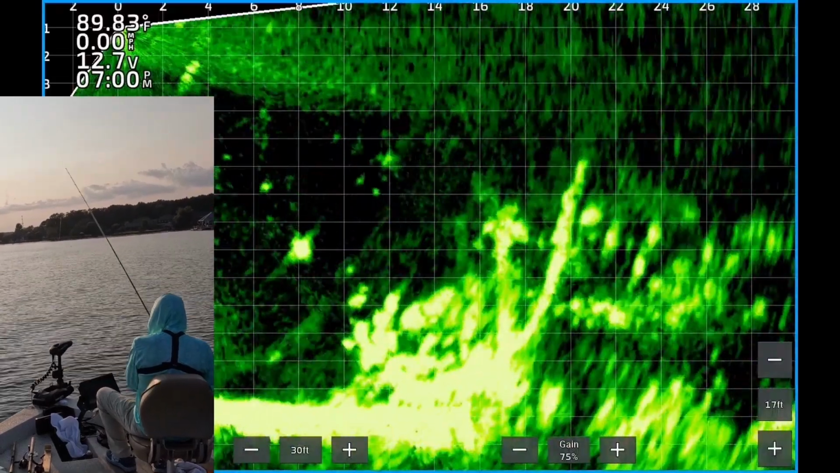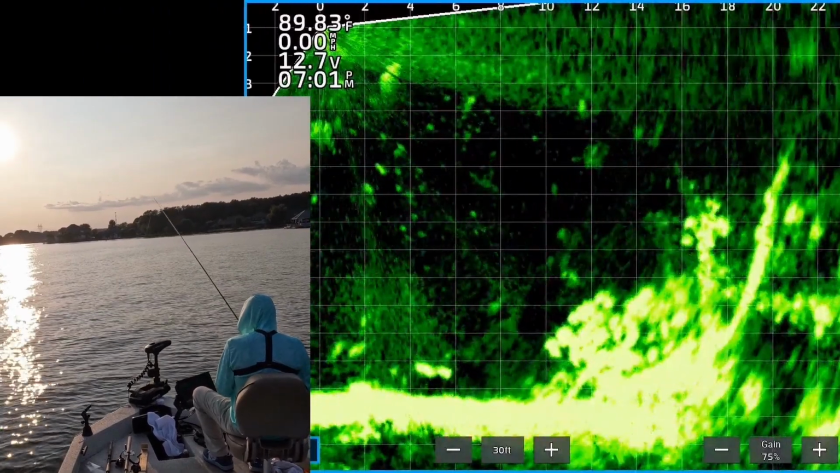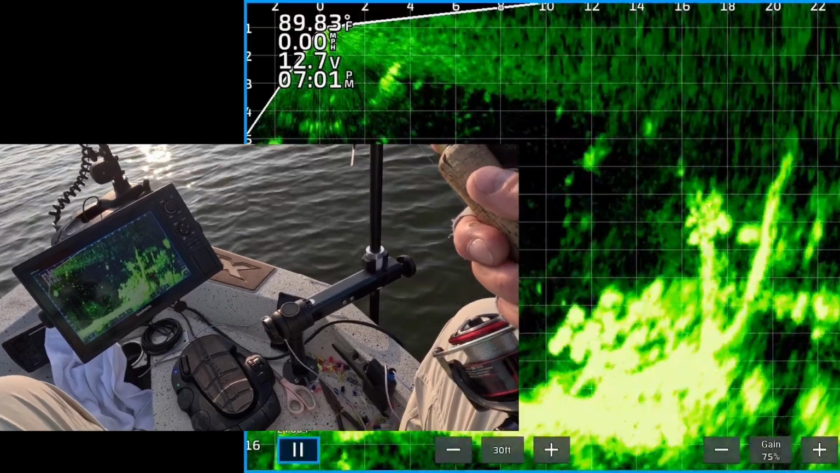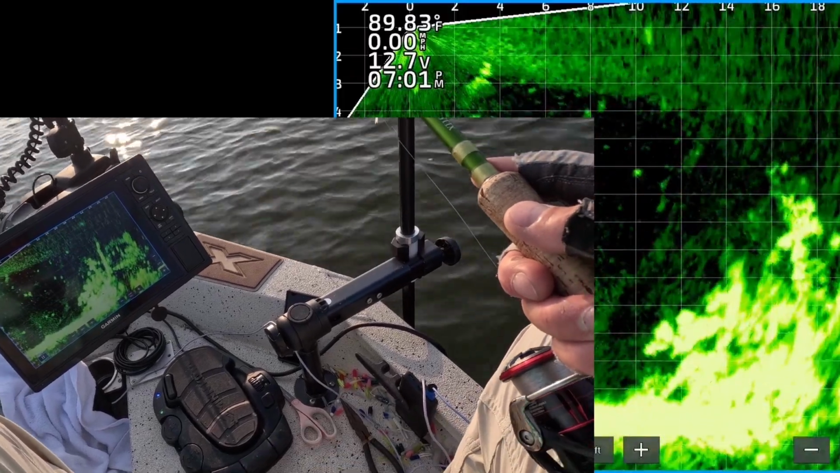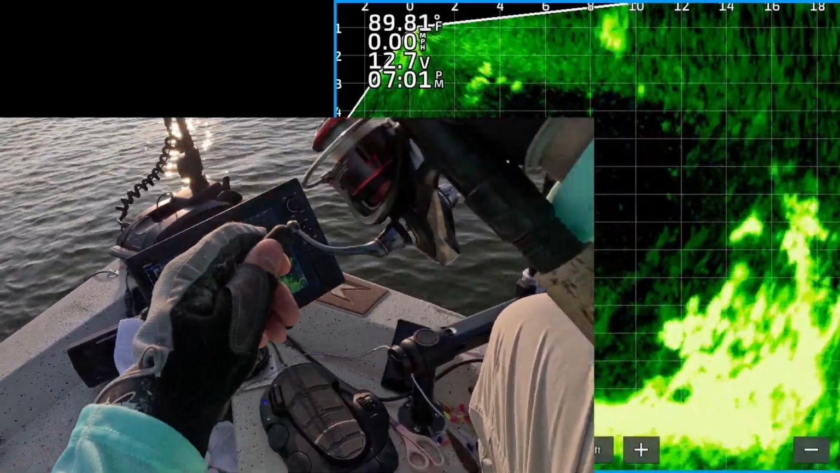So I had to recast it. There you see the jig dropping down on top of that tree on the right there. It's kind of tricky. You had to reel it over the top of the tree to prevent it from getting hung up. Now you see it dropping back down. There's one, 16 feet out.